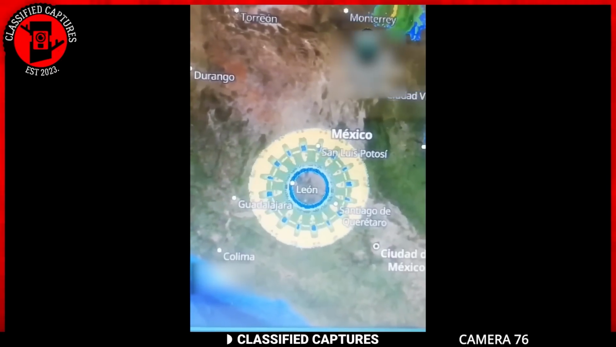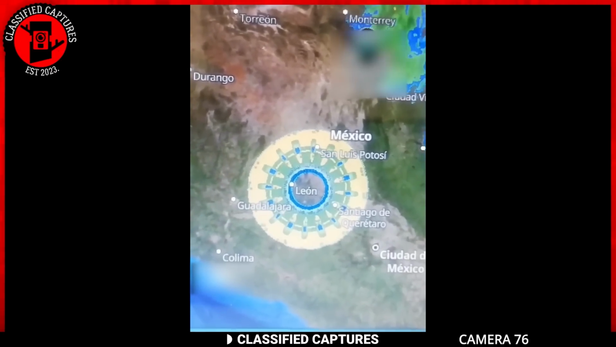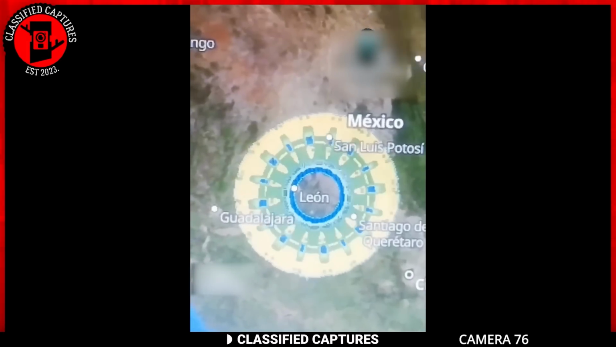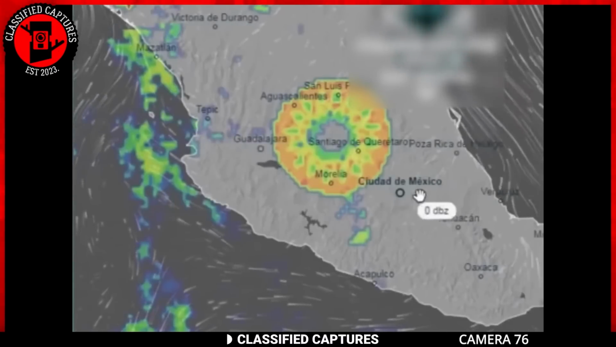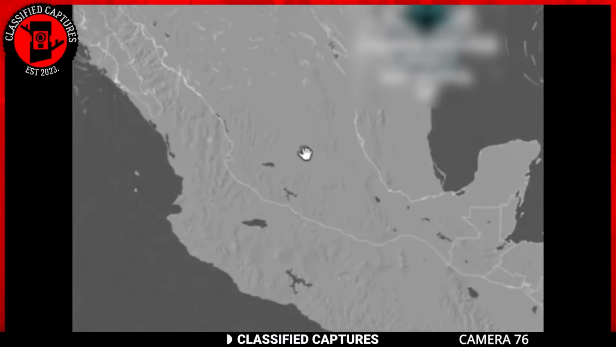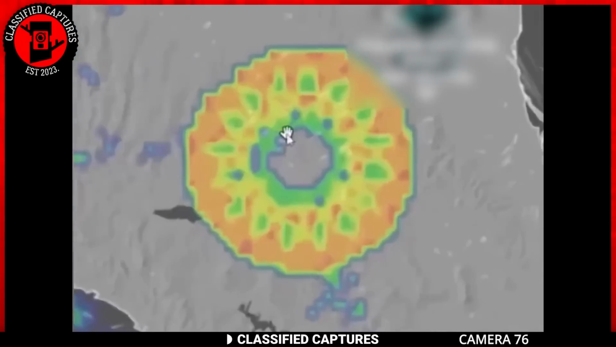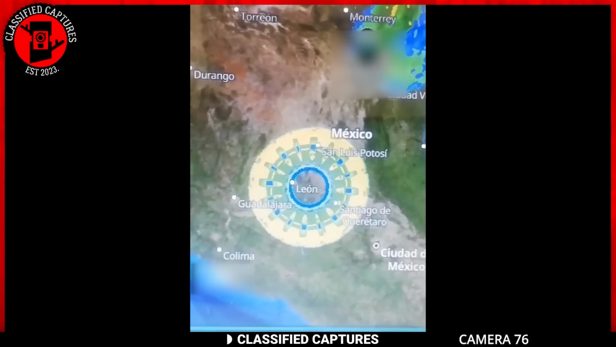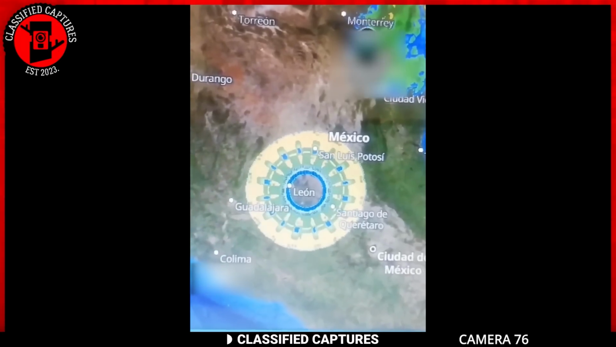Some believe that this is just some sort of energy phenomenon, possibly related to natural atmospheric conditions, but others are convinced that this is a UFO or alien related, pointing to the distinct shapes and unusual behavior of the lights. What do you think? Is this an example of advanced alien technology visiting our planet, or could there be a more mundane explanation for these mysterious lights?